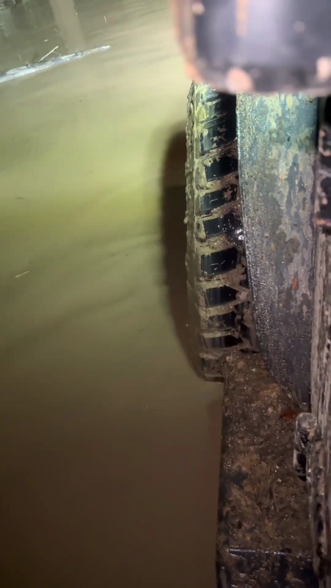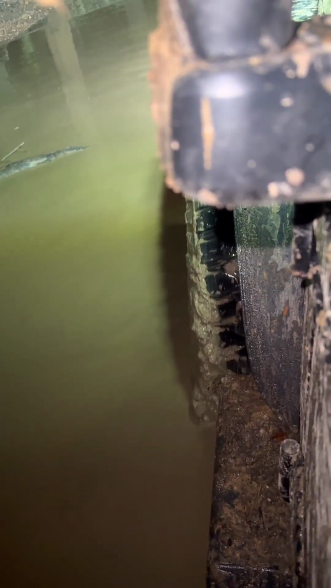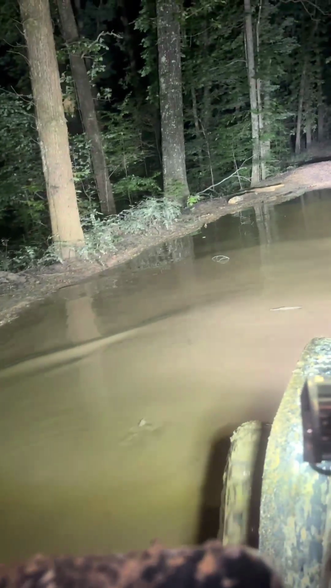This is kind of soft now. I'm down. I'm down not too bad. But I know some of these go a little deep in the middle. They have little drops. But with as much water as we've had, you've got to be careful when you're by yourself.